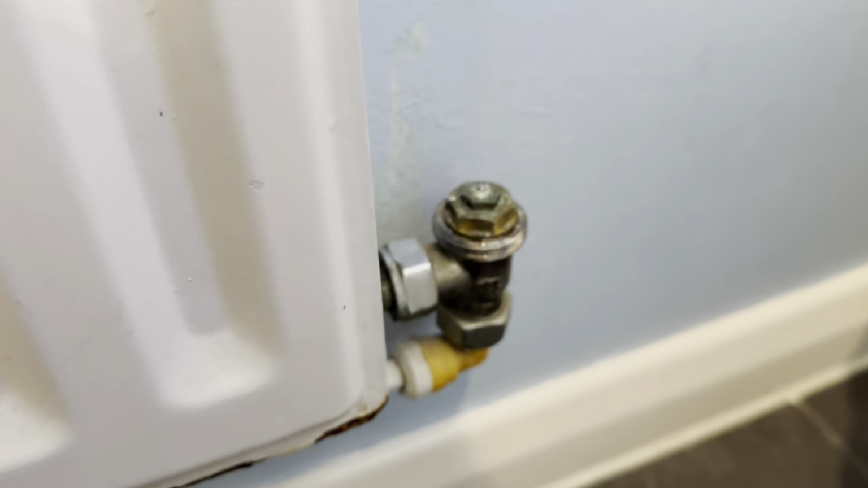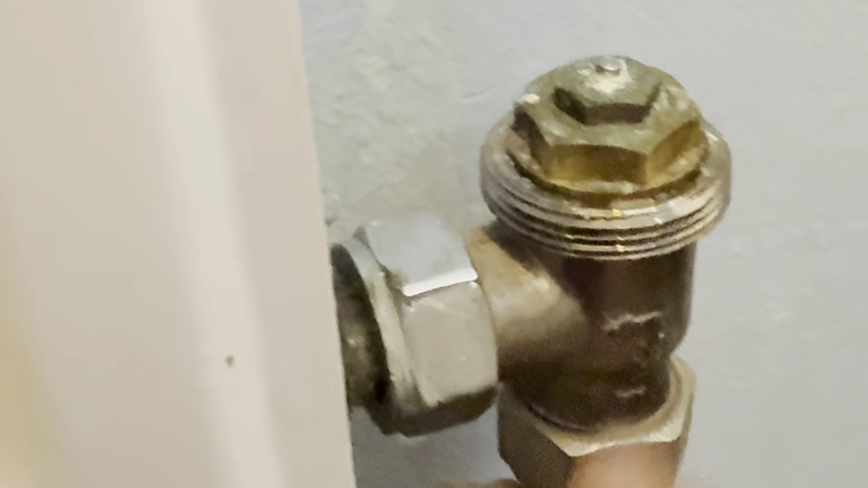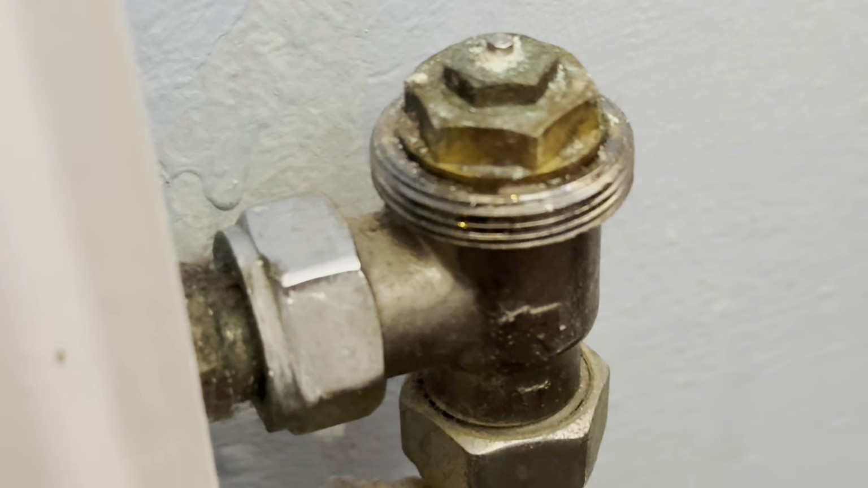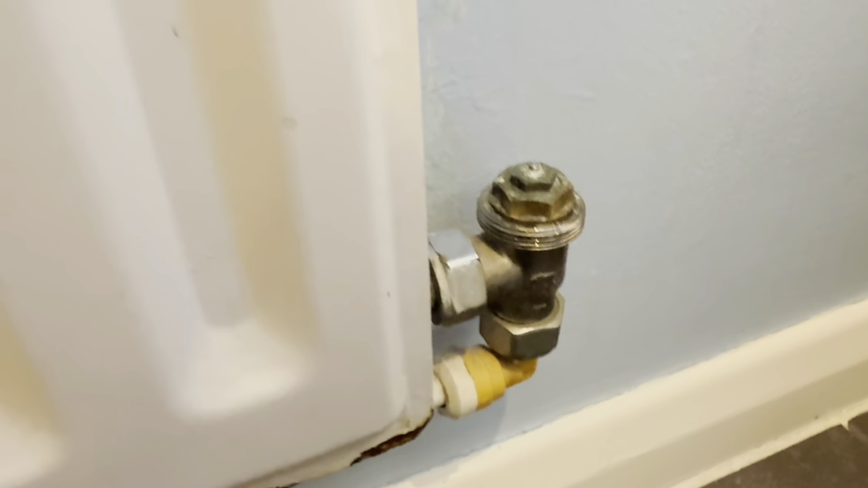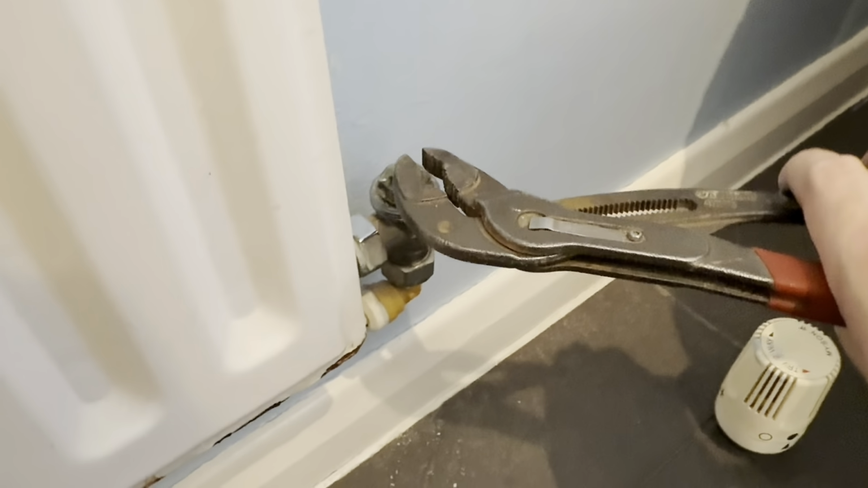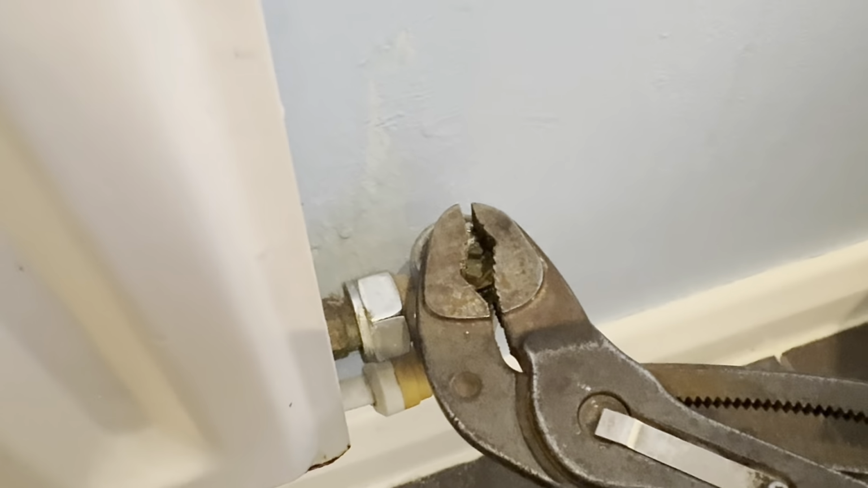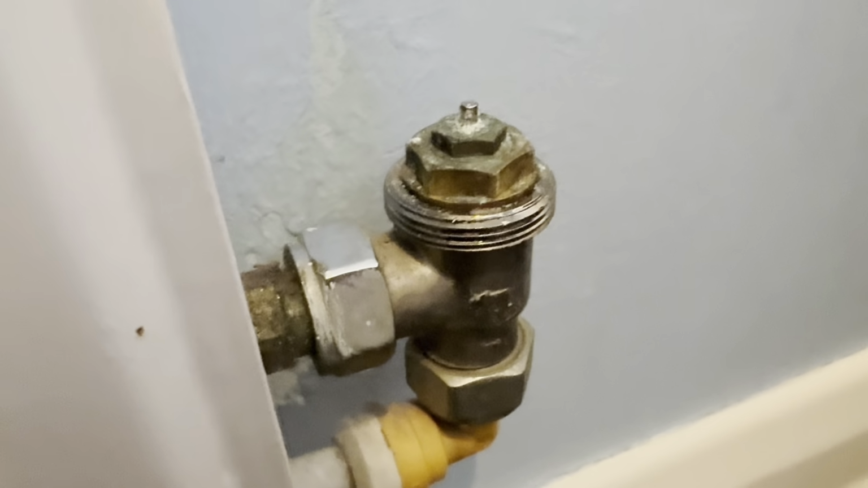Like so. And as you can see, that pin there, just here, is all the way down. That means the washer inside this is pushed all the way down, not allowing any water to flow into the radiator. So what you're going to need to do is get your grips, put them on the smallest setting possible, like this, so you can grab hold of the pin just here, and you want to slowly turn it left and right and give it a slow wiggle up, and it should pop up just like that.